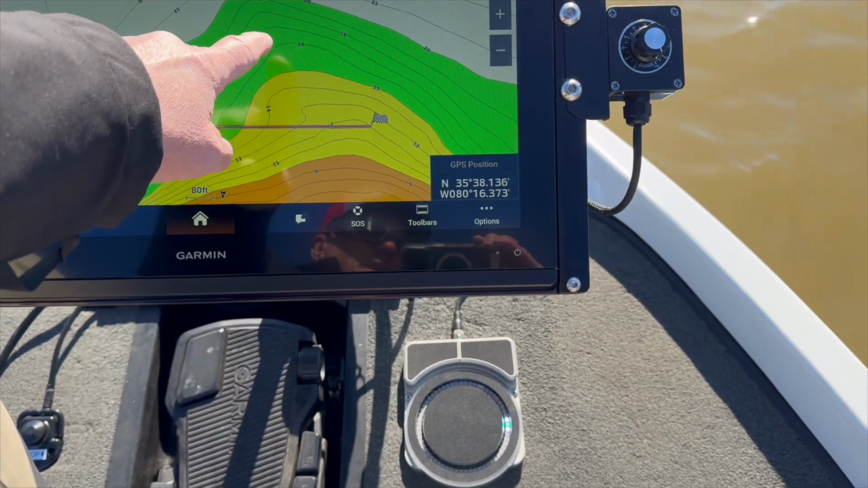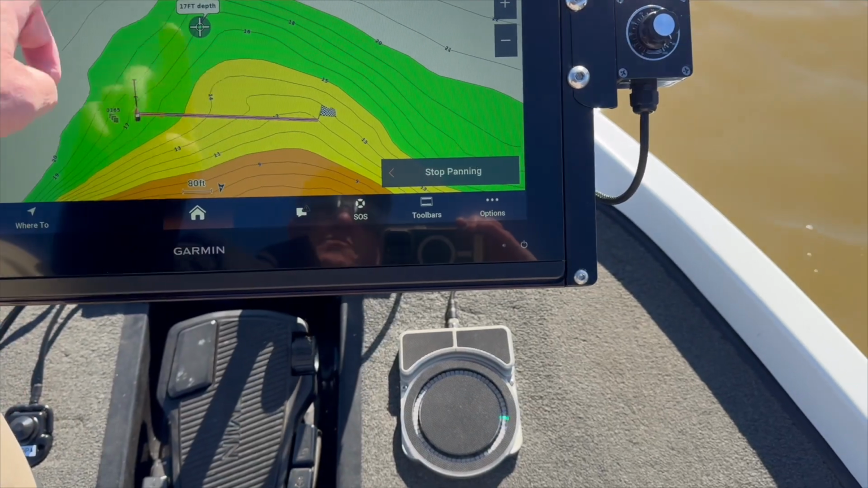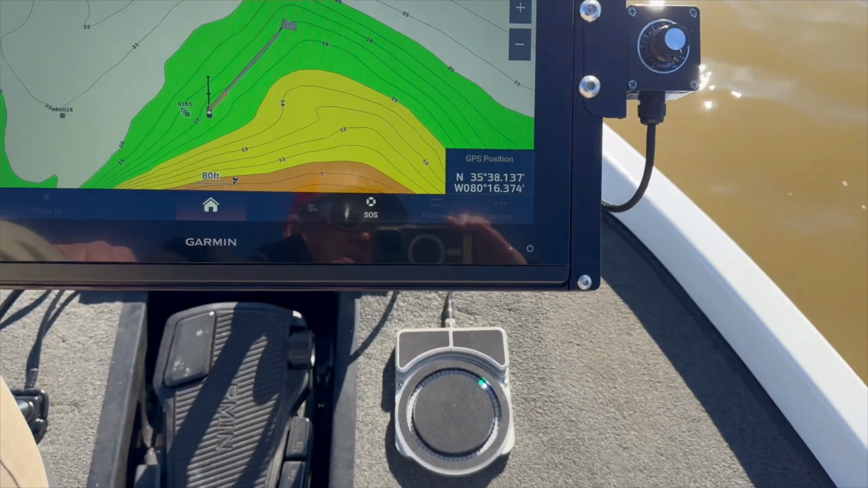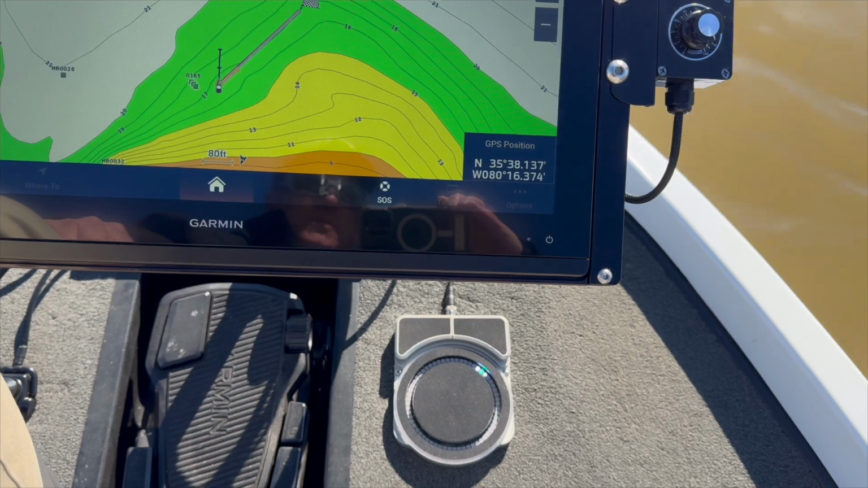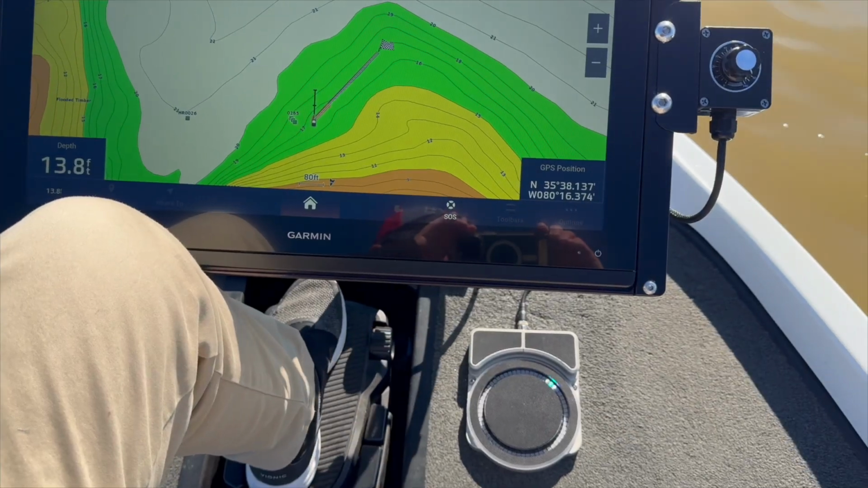Let's set one right there. Okay, watch, I'm going to go to, and there the RS1 is pointing at that active waypoint that I just set. We're just going to move the boat around.